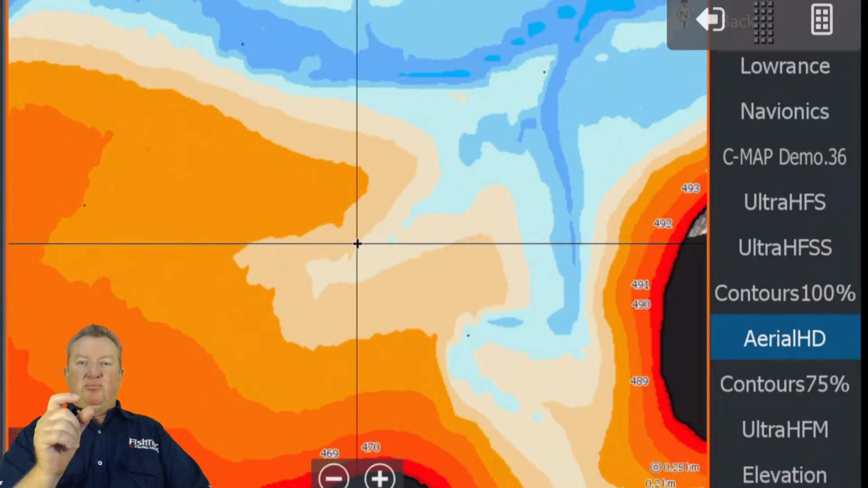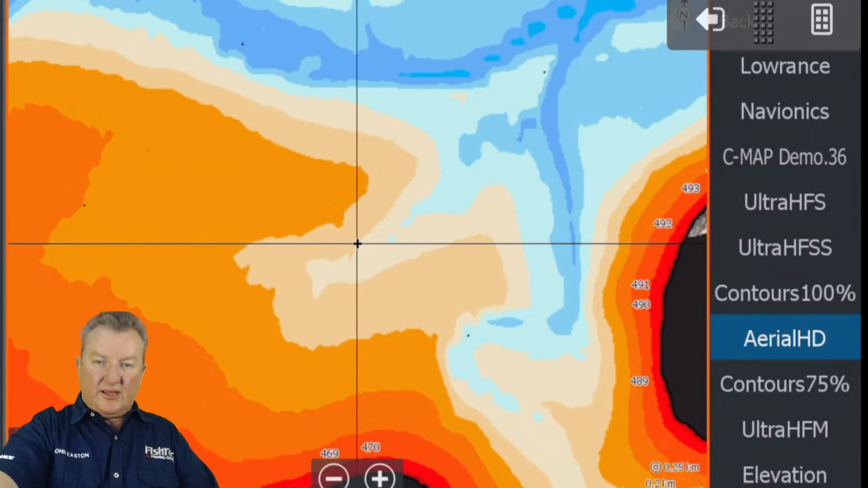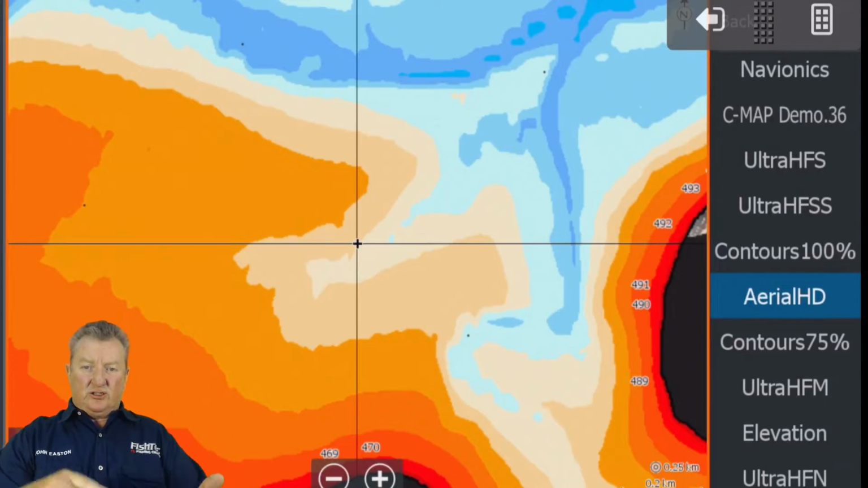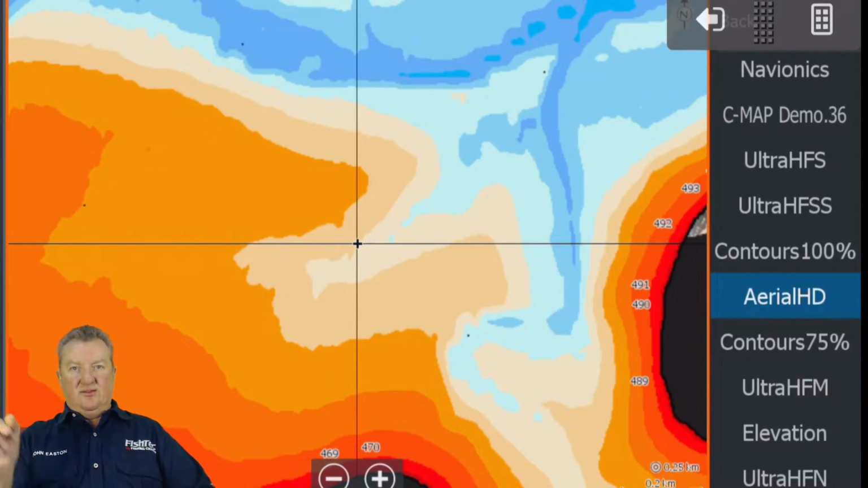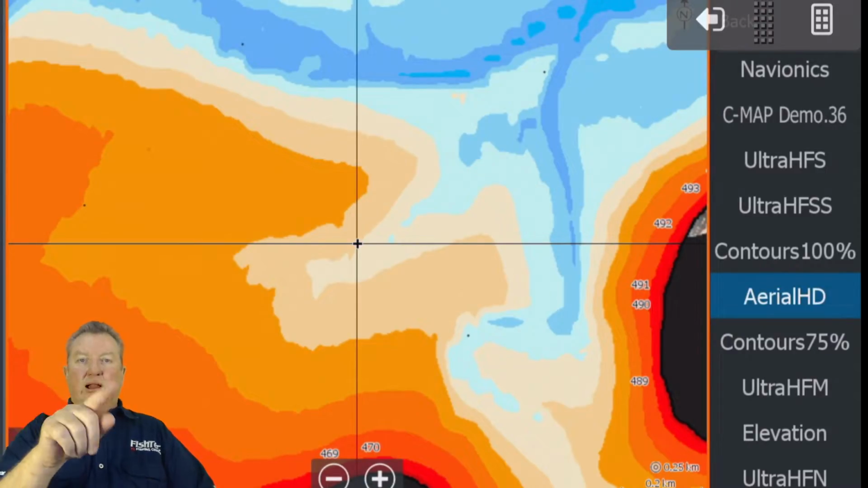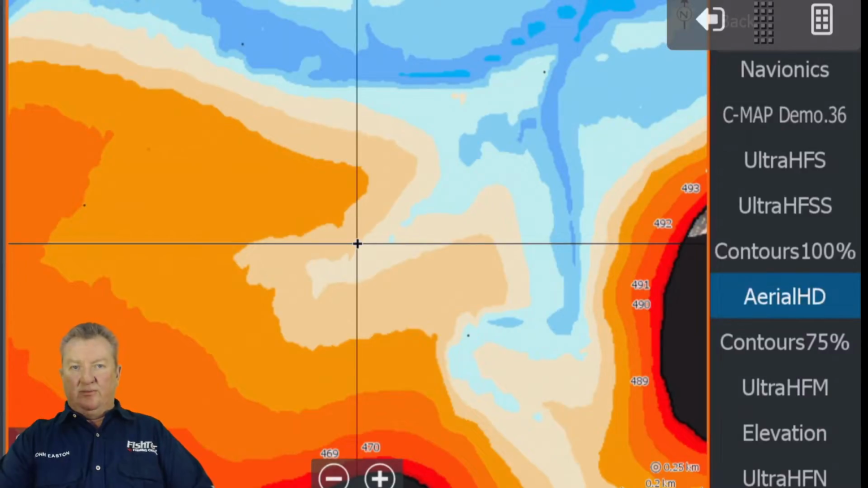Put an abbreviation of what chart to go to, because remember, you've got many charts. Look down the side here. You've got Ultra HFS, Ultra HFSS, Contours 100, Aerial HD, Contours 75, Ultra HFM. Put there Aerial HD, or just AHD, or EL for elevation and the number.